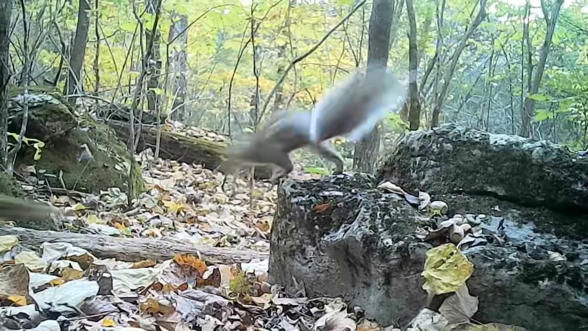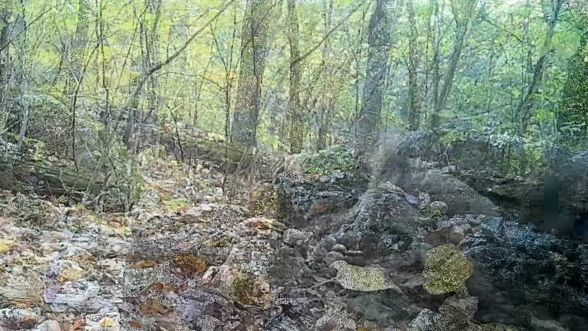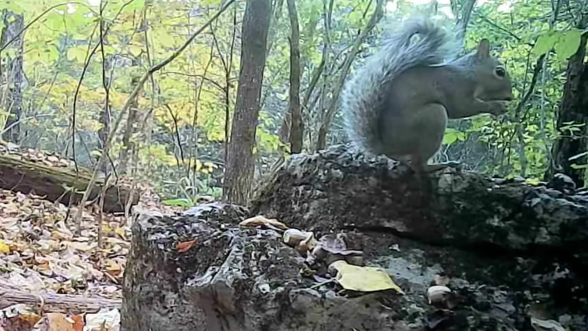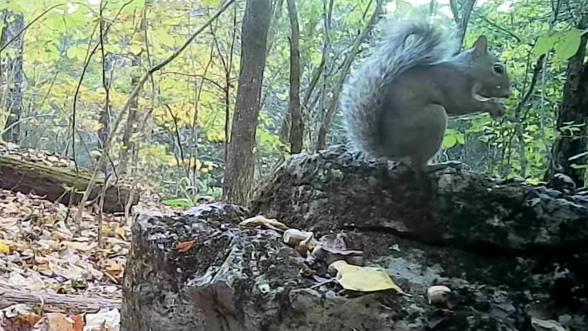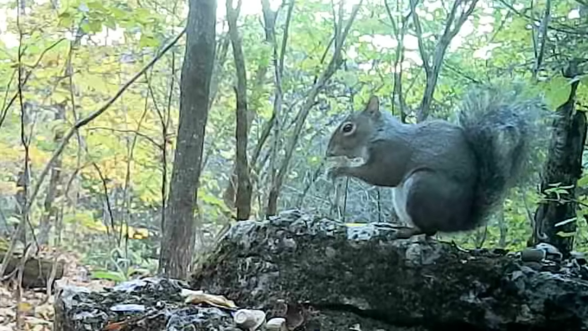But Ricky runs him off. He wants some of them nuts too. They're so comical. And he wears these acorns out too. I know he'd like to have them walnuts. There ain't no more on the ridge. There's plenty of acorns.